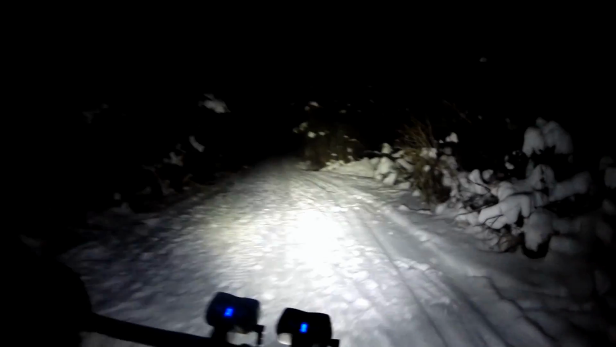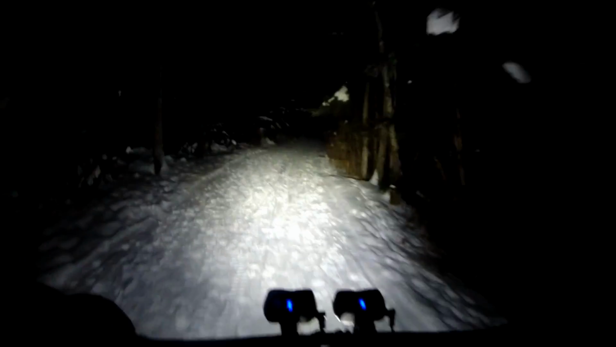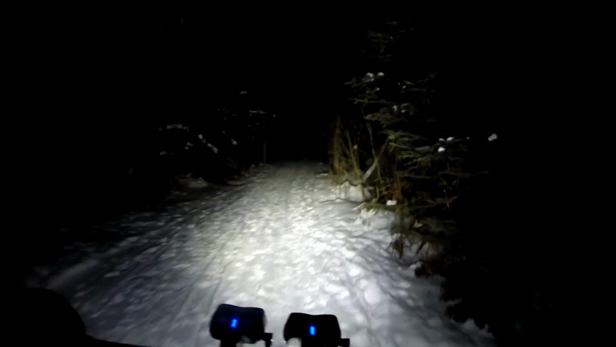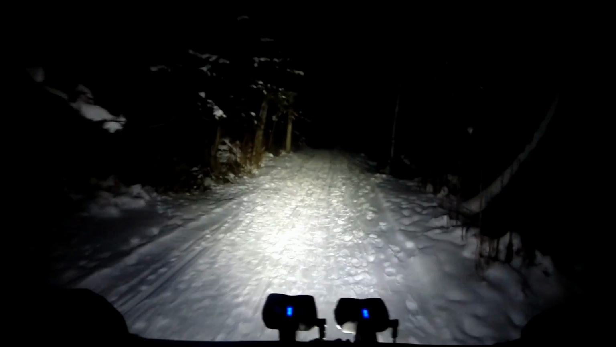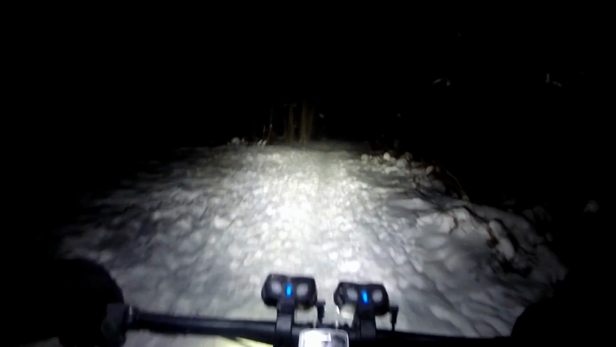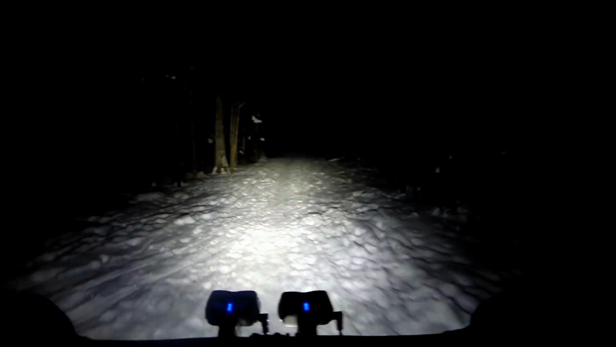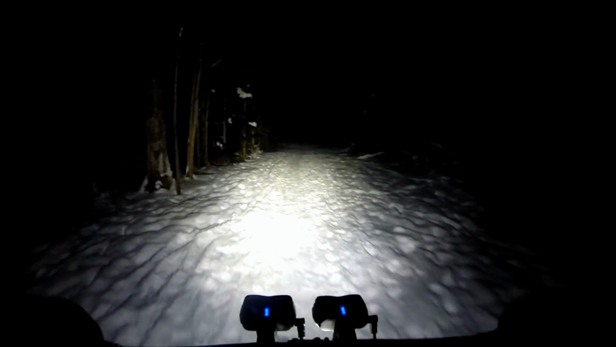Which happens here sometimes because we're moving away from Lake Superior and we're consistently gaining elevation. It's really gradual mostly, but you're pretty much constantly going uphill. Okay, so now it's hit -20. Wonder how much more it will drop.